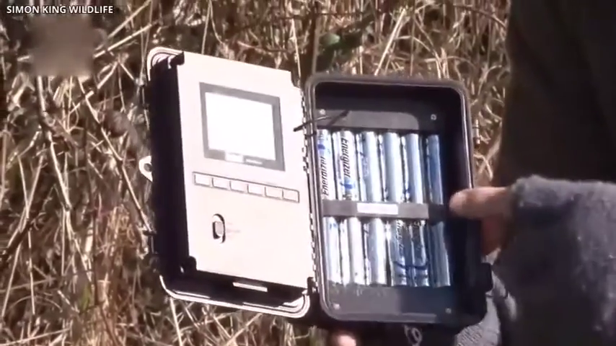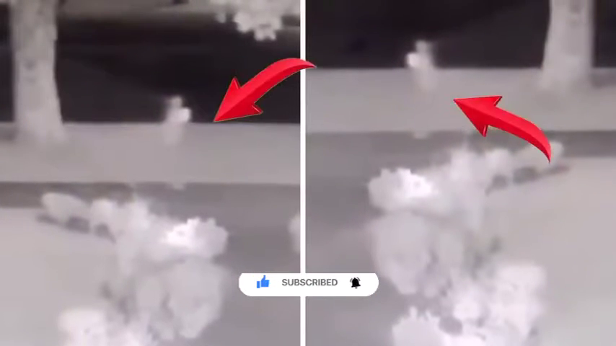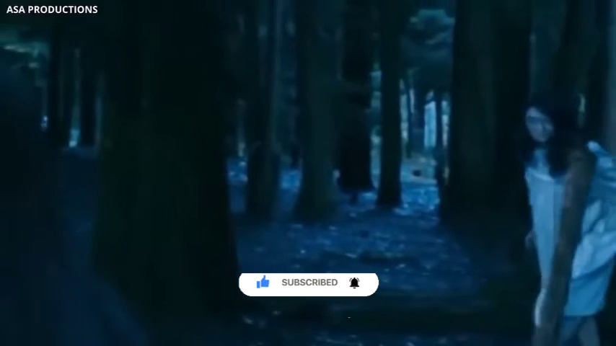The masked giant man does not seem to know that a camera is watching him. Otherwise, he probably would have avoided getting so close. Nobody knows why he was in the forest and what he was doing there at night when this photo was taken. But by the look of it, it is evident that he was not doing anything good.